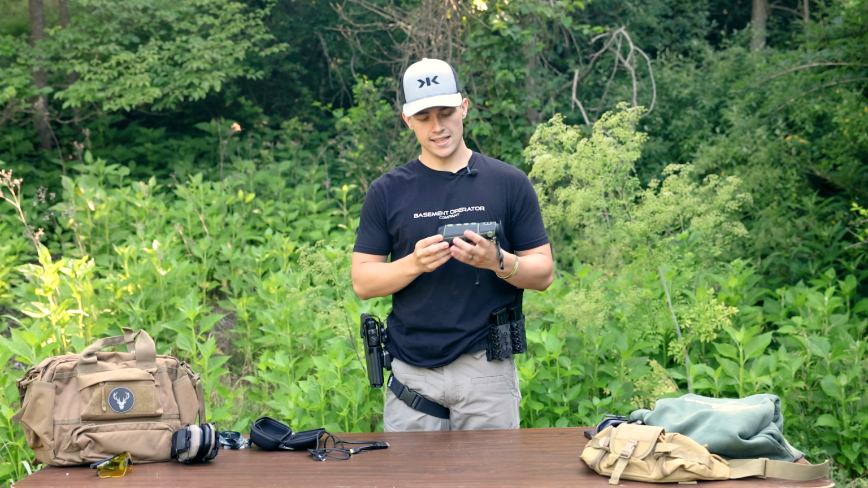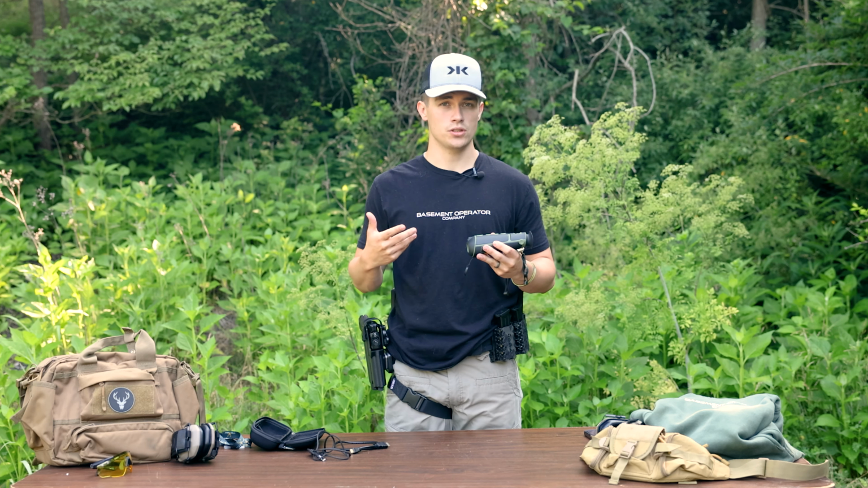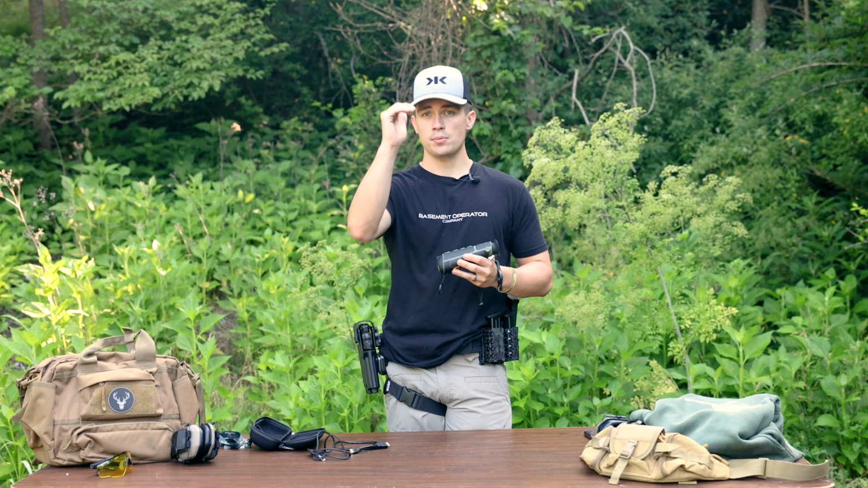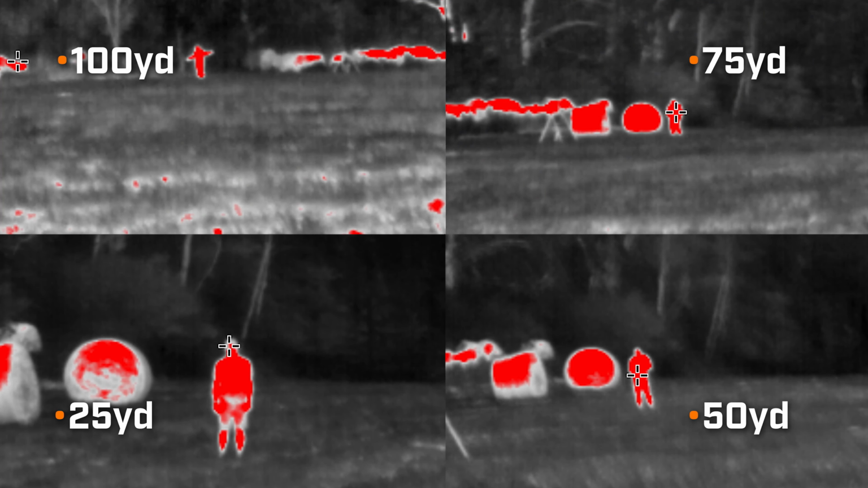So when I tested this thing, I did 25 to 100 yards on a man-sized person, Sparky, if you guys are familiar. We stepped it out 25, then backed up to 50, then backed up to 75, then backed up to 100. I could easily identify him out at 100 yards, easy. And it was a good little thermal test.